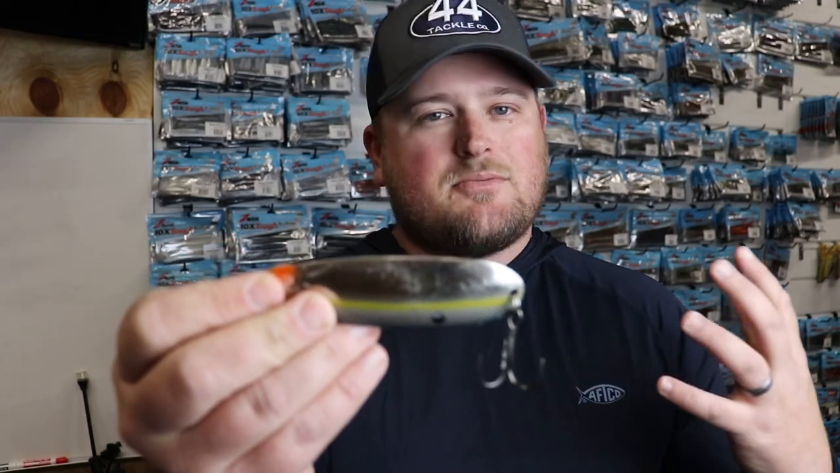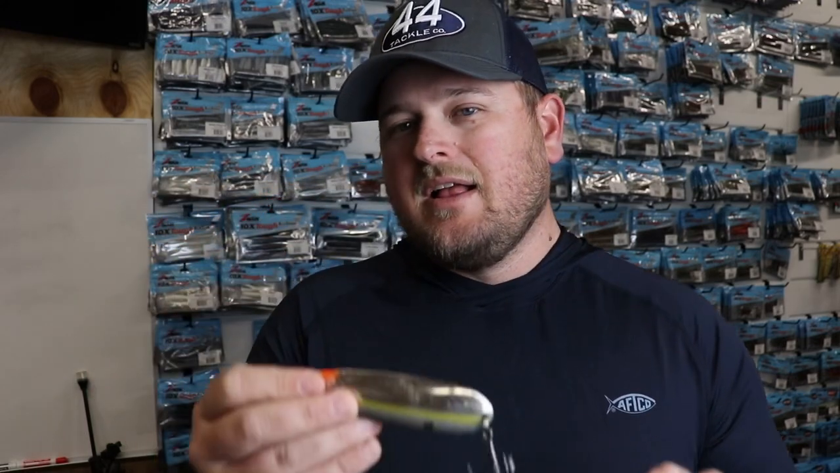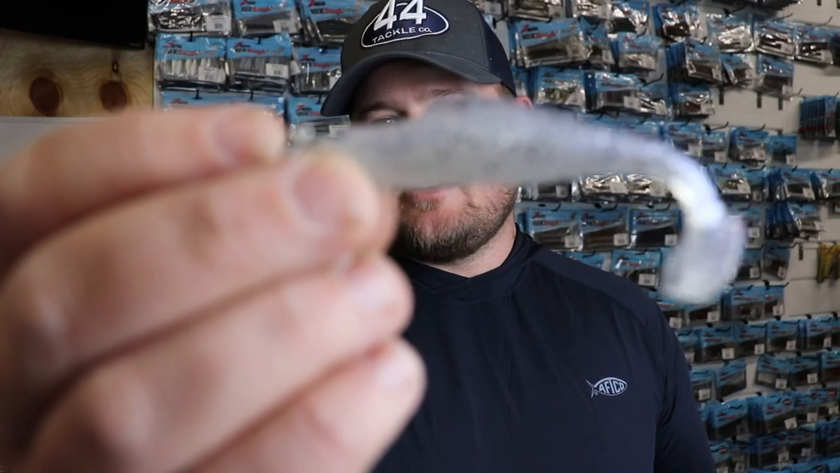A spoon just really tends to get good bites when they're very competitive like that. So that's when I like to use this. Multiple fish, I would pick up the spoon. If you've got individual fish, it may be a little bit better to throw a small swimbait or a Ned Mikie, that sort of thing.